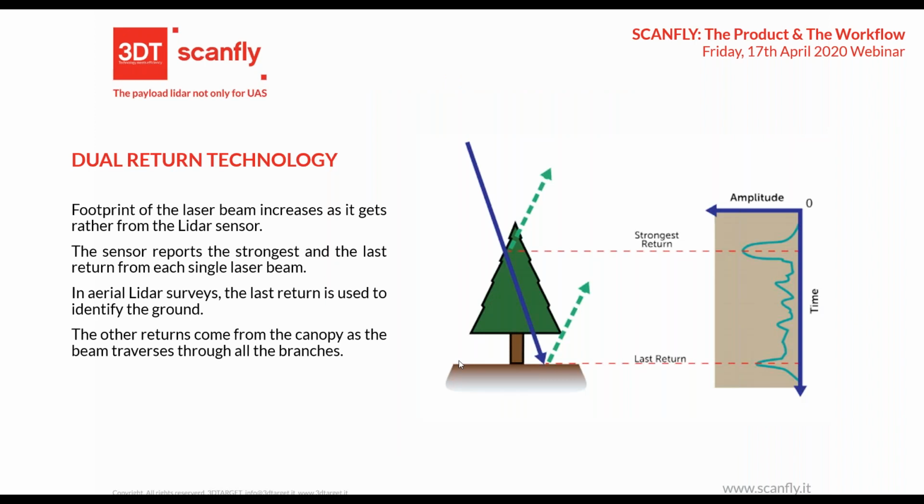Another big advantage is the dual return technology. Let me explain a little bit what's happening. Every LiDAR has a beam diameter that is approximately, for Velodyne, 2 centimeters in diameter.